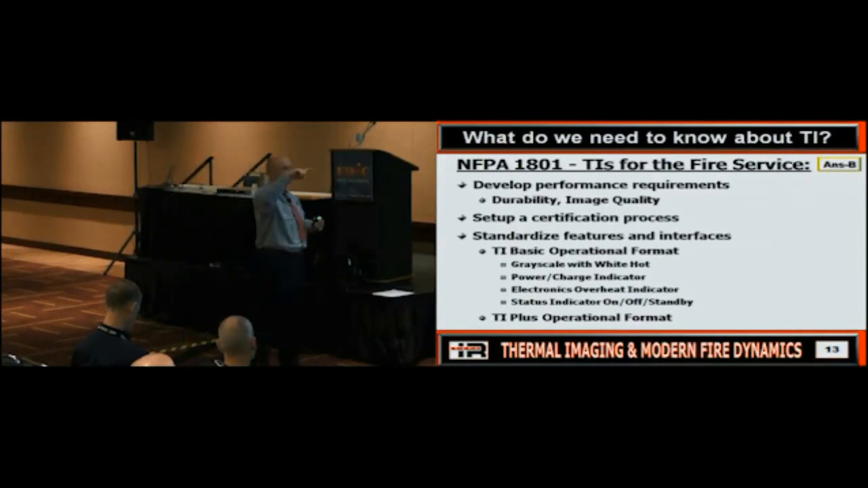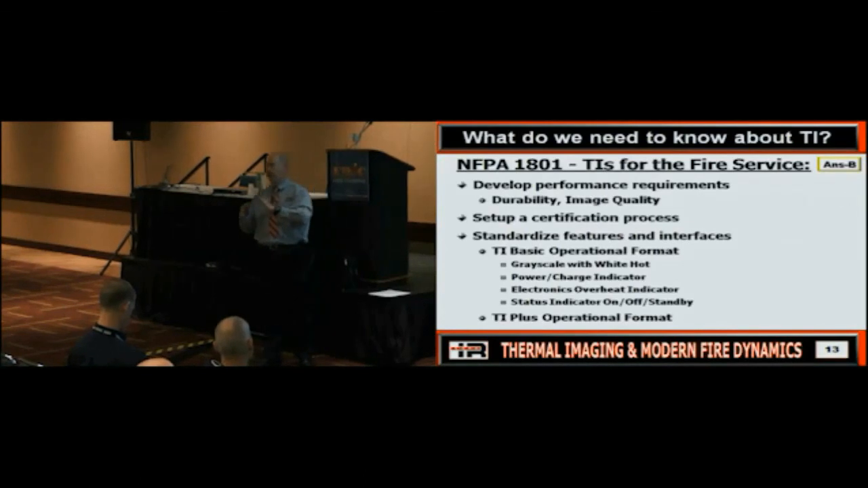So the good news is, with an NFPA compliant camera, you turn it on, it's going to be in the basic operational format. Everybody should be able to use that. So there shouldn't be any issues about what point it's going to turn color, or is it full color or partial color. So that was a good indicator. You can go into the plus mode or the plus format, and that will let you do all these other things, but you have to do something to get there. Does that make sense?